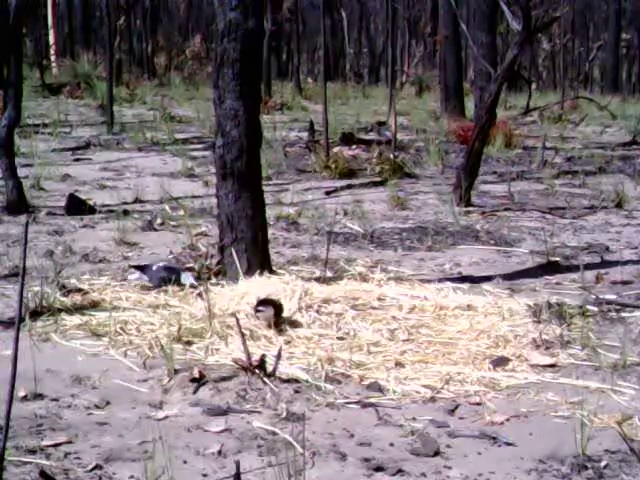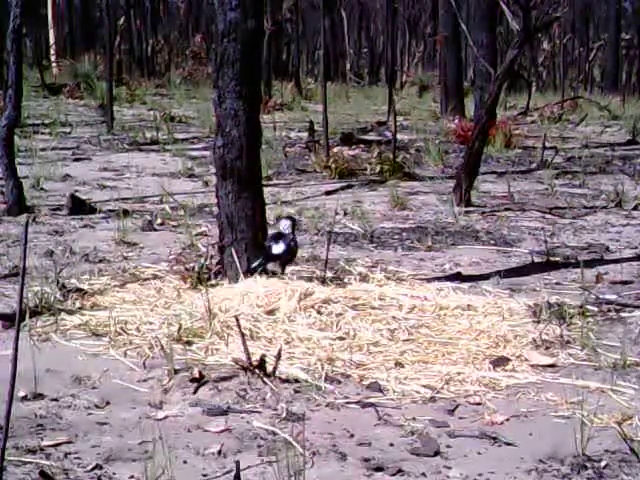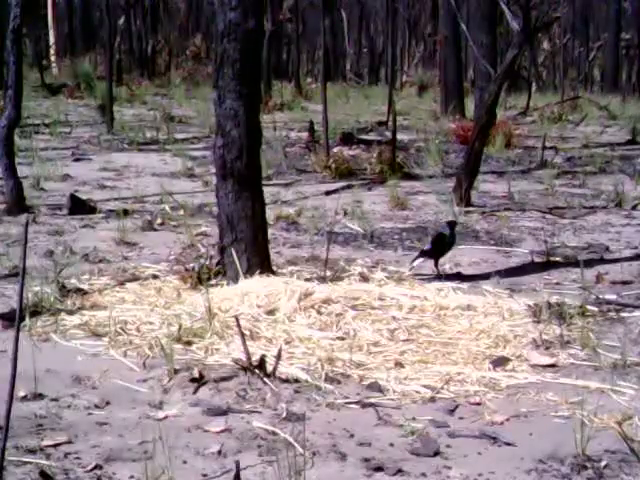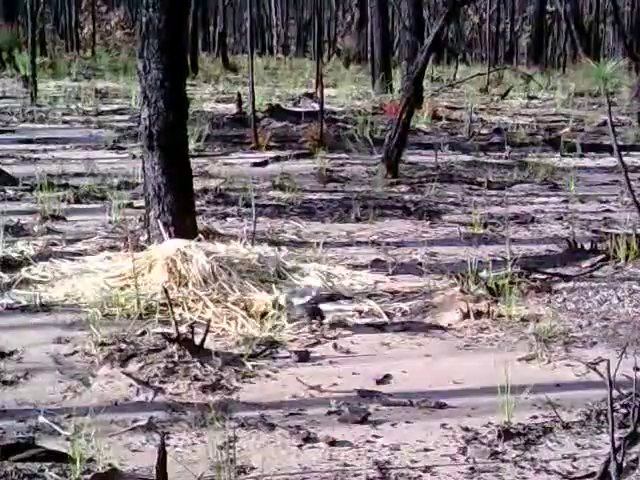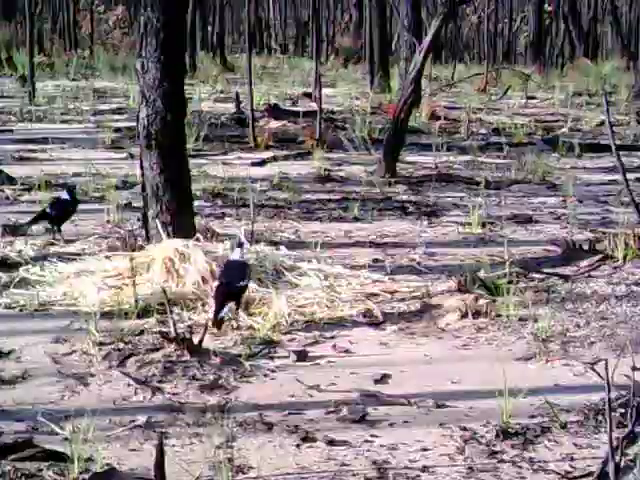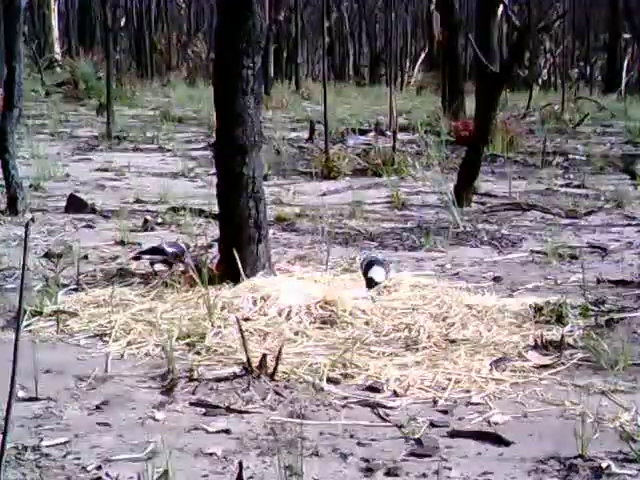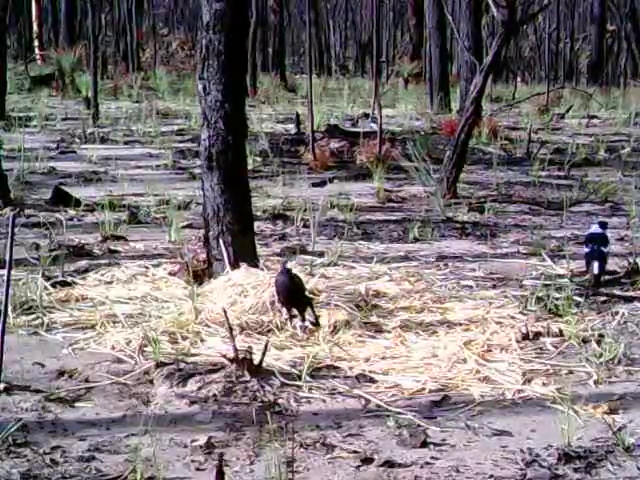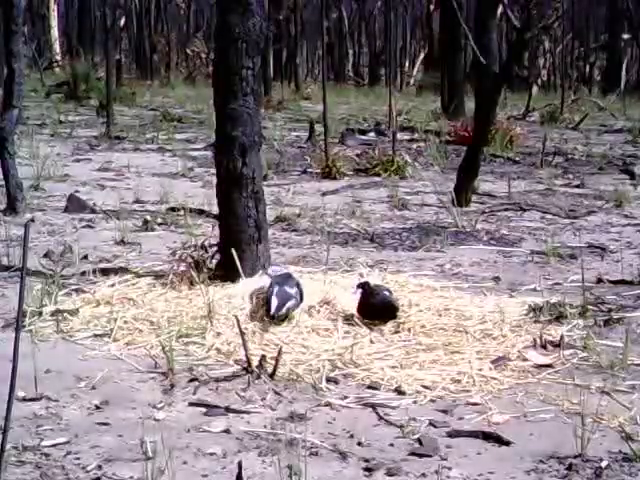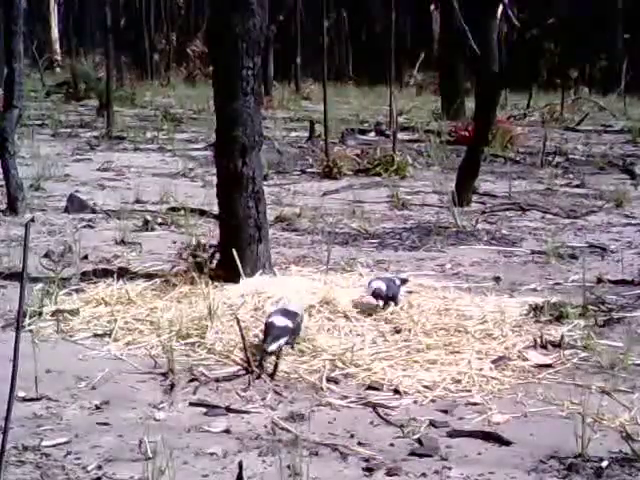And again, on similar sorts of days, you tend to get the crows at one time and the magpies at another time. This is after there was a fair bit of rain. You can see how much the grass has started growing. The native grasses have started growing in the bush there. It's quite a lot greener than it was when we started doing the feeding.